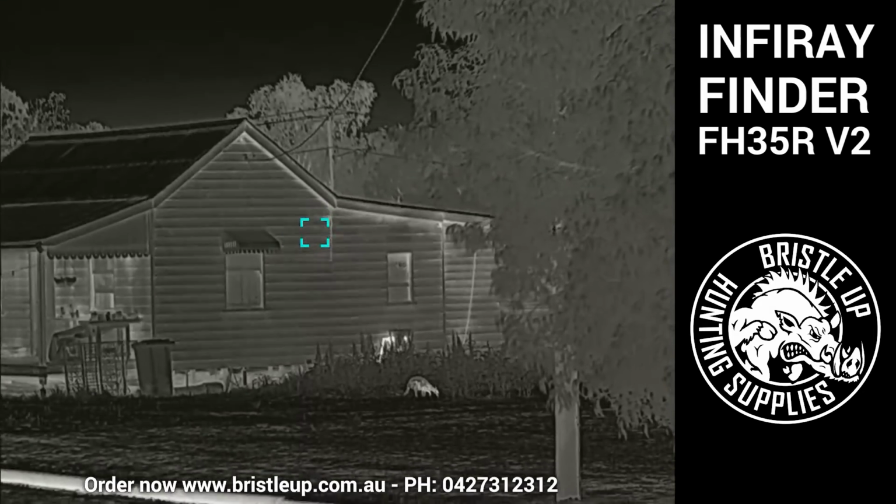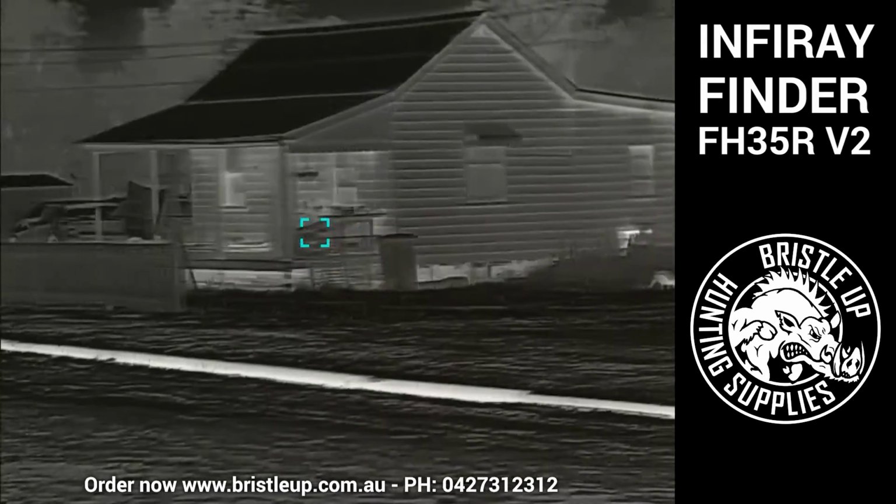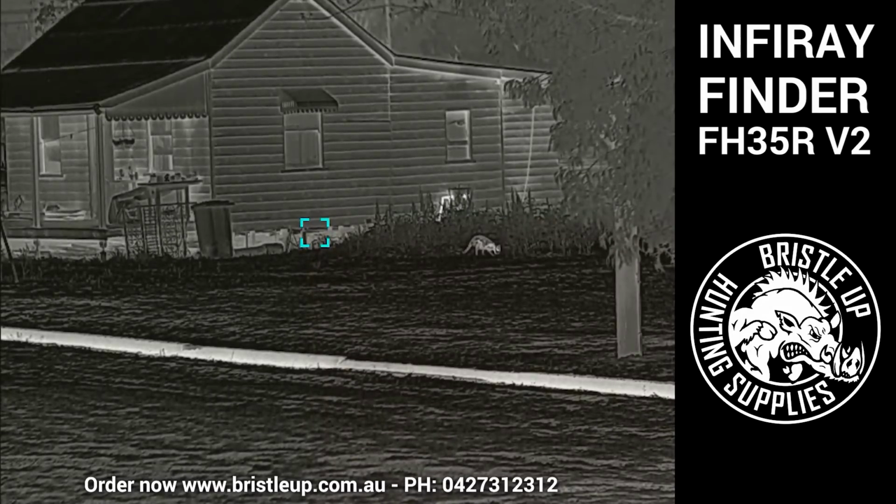Now back in town, I spotted a kangaroo in someone's backyard here, just having a feed there. And you can see the image quality is very good across the buildings, trees, and the kangaroo there.